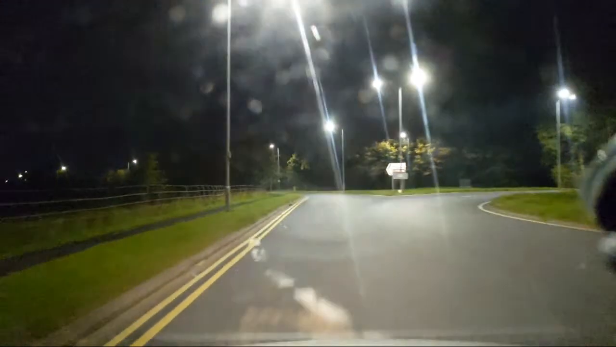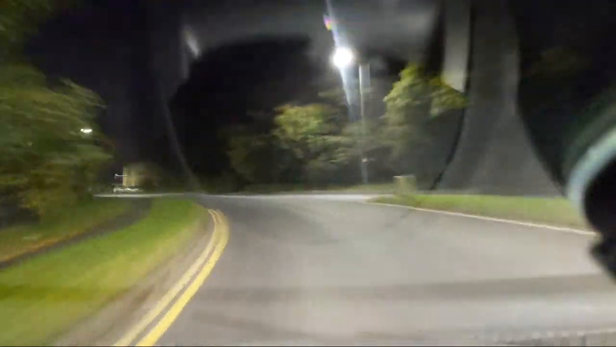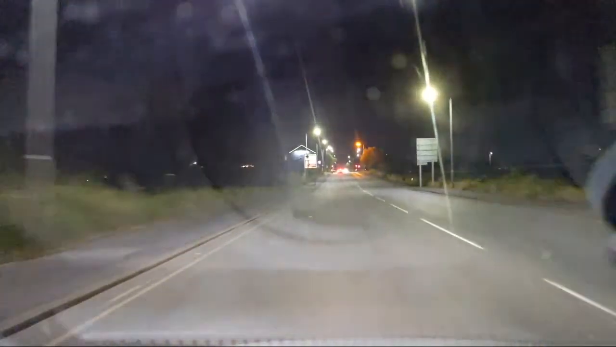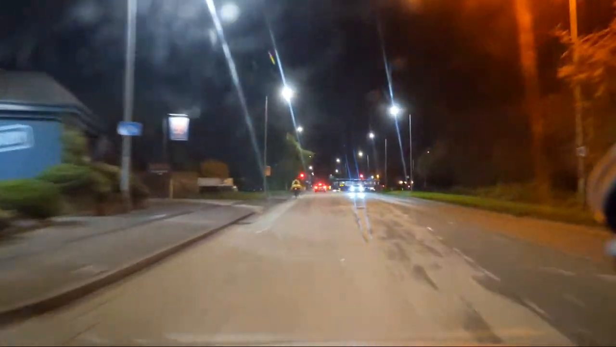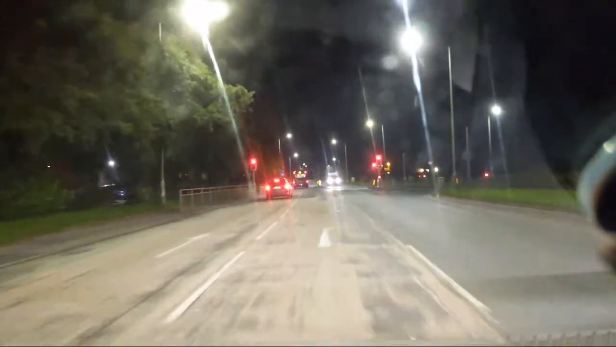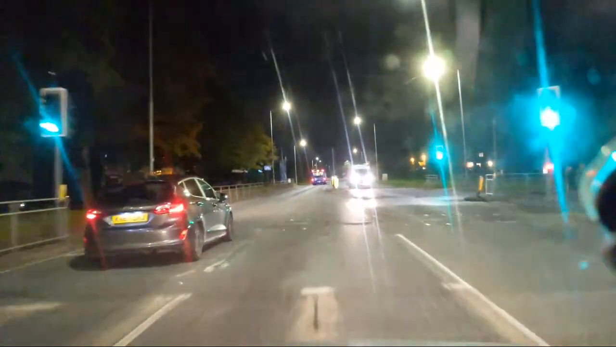There's nothing coming. I just look out for cyclists as well these days. There does seem to be more of them than there used to be. So we're now heading towards the traffic lights. We turn right here. When it rains a lot, this is where the major flood is. Obviously not today. Talking of a cyclist, there's a cyclist ahead of me. Look on your side of the road. Just because you're driving a BMW does not mean you're on my side of the road. Oh, come on, hurry up, man. Crikey.